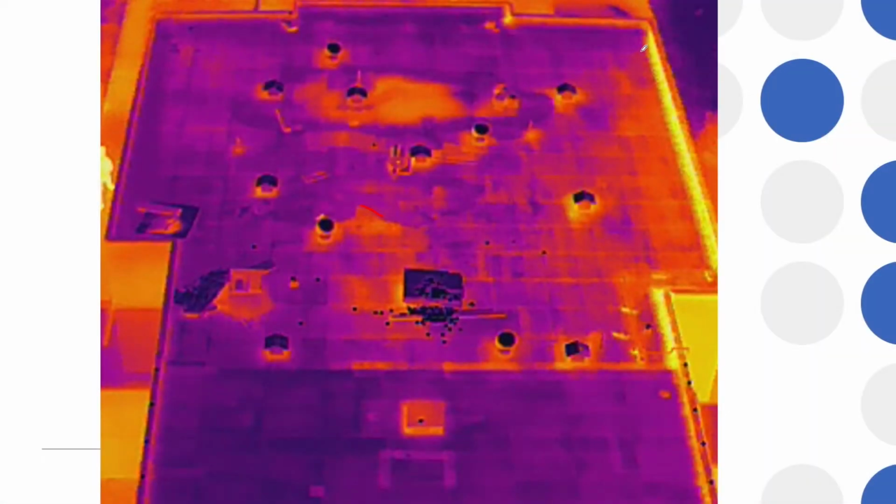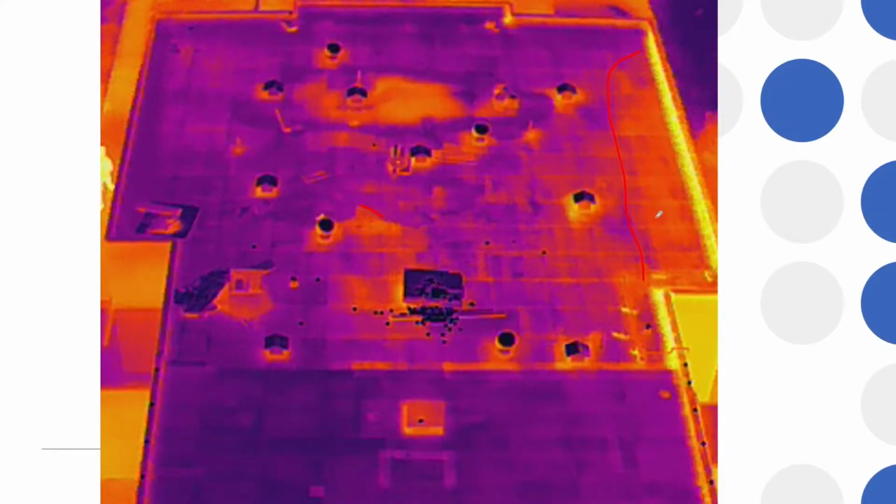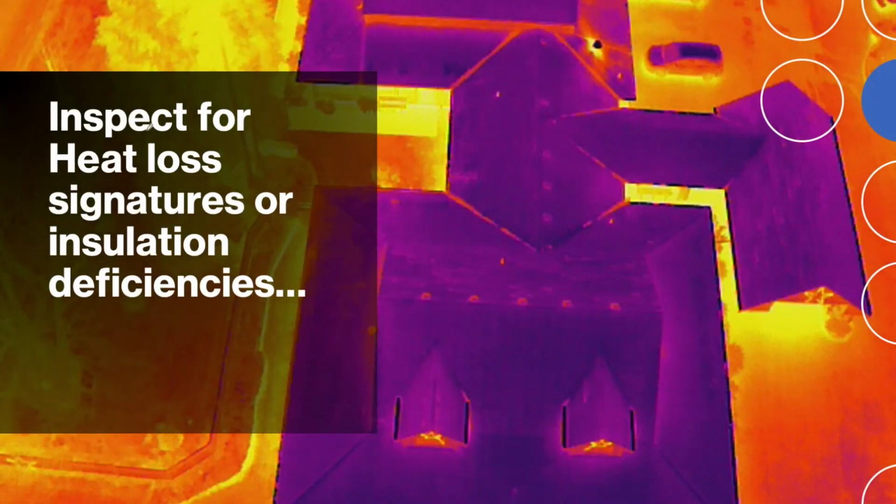A lot of thermal loading on this section right here. But when we go to the RGB, there's nothing that really stands out there, is there? That's an example of where the thermal imagery is valuable. Right there, visually, it looks okay. But if I go to the thermal, I can see a lot of thermal loading in there, indicating the presence of water. Another application we can have is to inspect for heat loss signatures or insulation deficiencies.